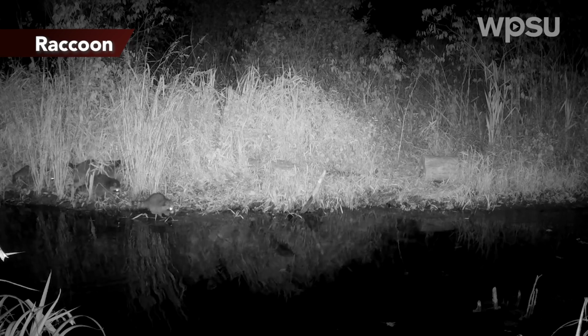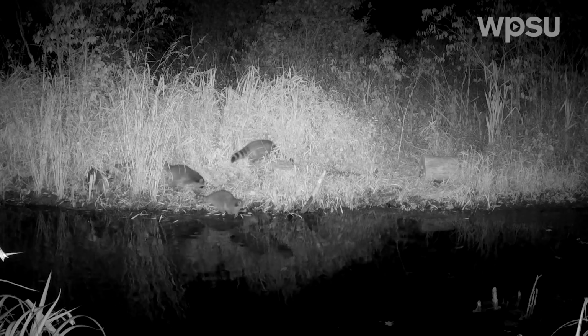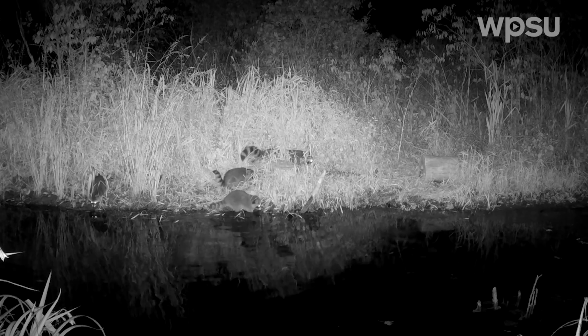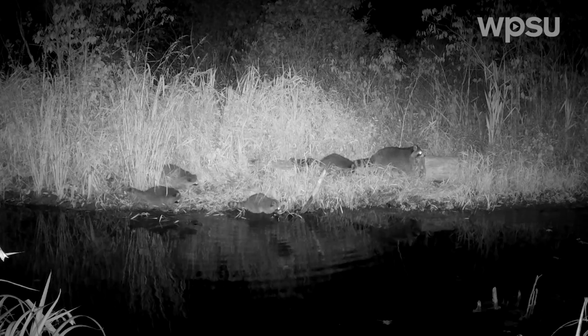We've been seeing this mama raccoon and her kits in the area for a few months now. They were likely born in the spring, and they'll probably hang out with her until next spring. They spend about a year learning from their mom until they're big enough to go off on their own.